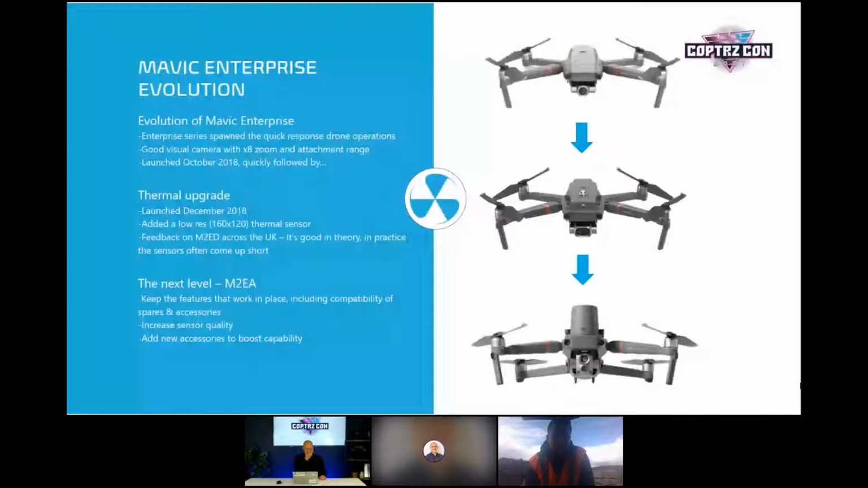Brilliant. Just so everybody's aware, to compare the new Mavic to the Enterprise Dual, it's actually 17 times more powerful in terms of the thermal image. So you'll get 17 times more resolution. It's a 640 radiometric camera, so you actually take radiometric photos with this. In terms of an inspection platform, it's really good for the solar side of the world, heat loss, any sort of thermal work you're going to be doing.